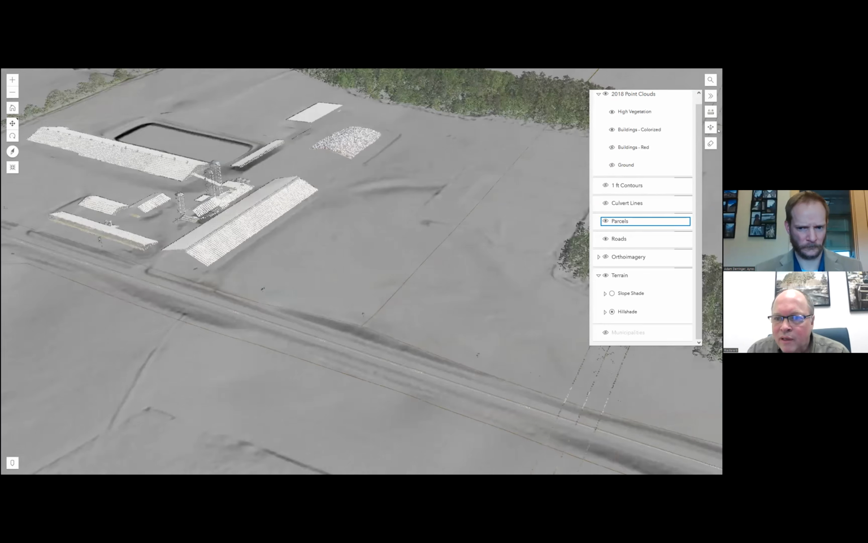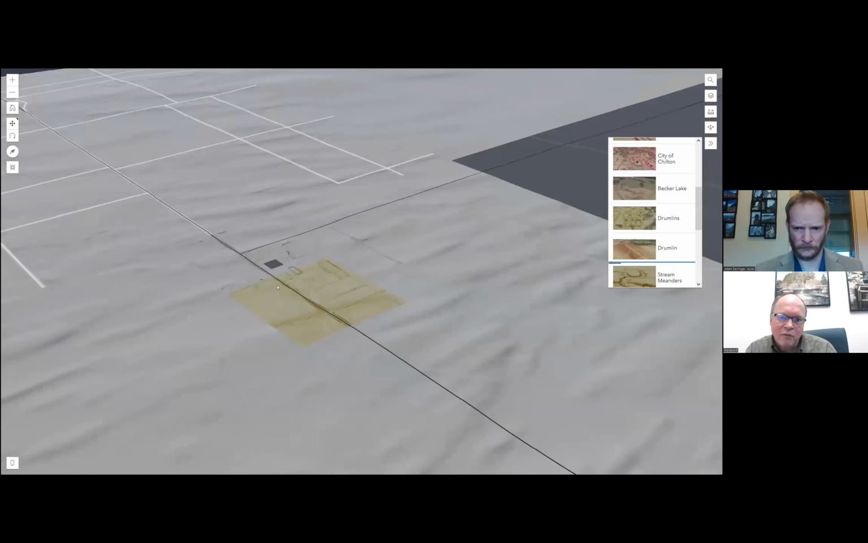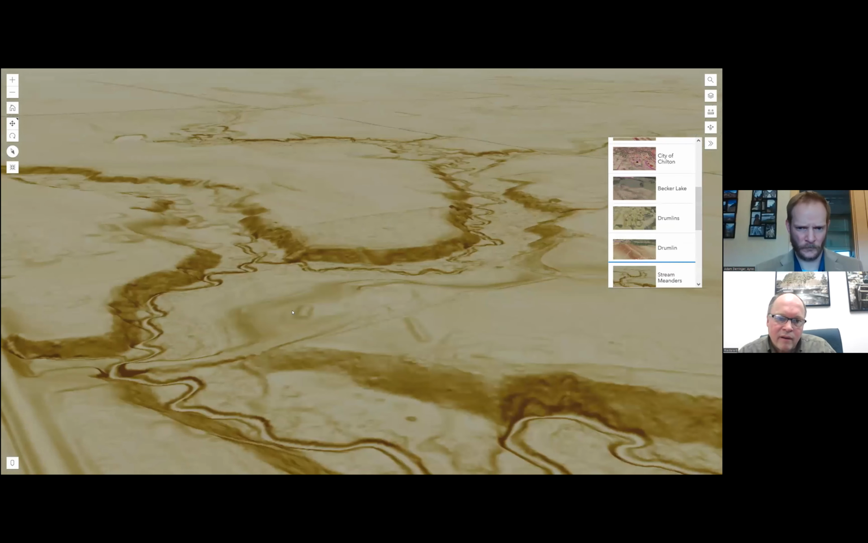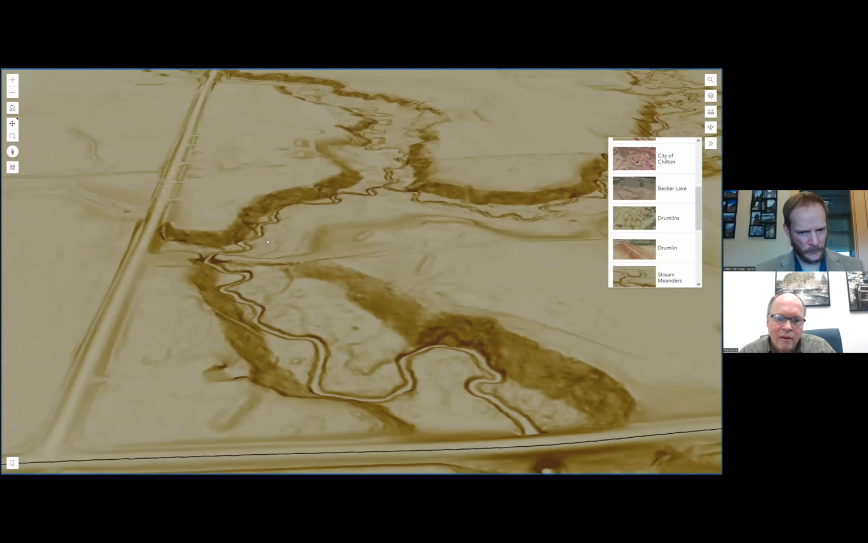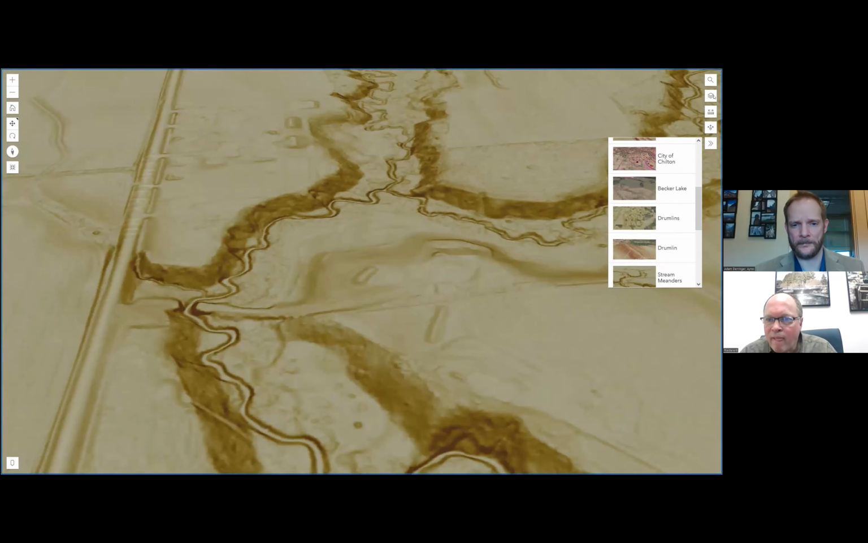We'll take a look at a couple other spots here. This is a location where you can really see the stream meanders. And again, that slope shade really shows the different slopes, and it does a nice job of outlining the bank of the channel here, so that stream is very visible.